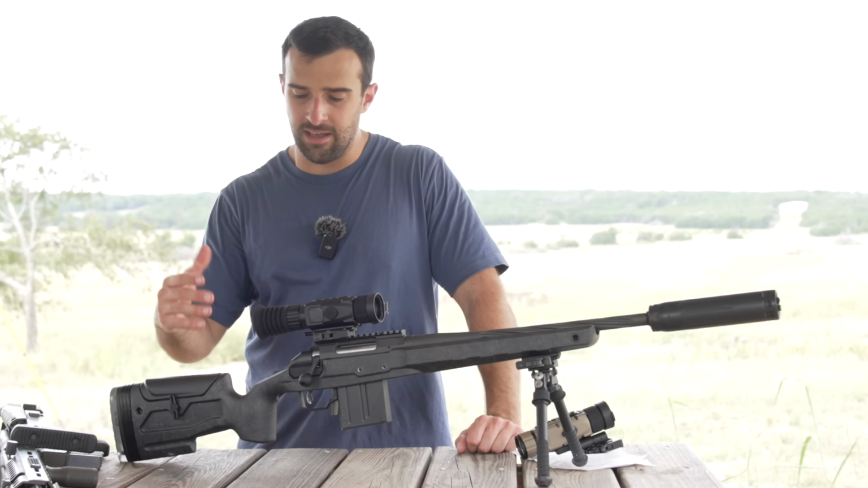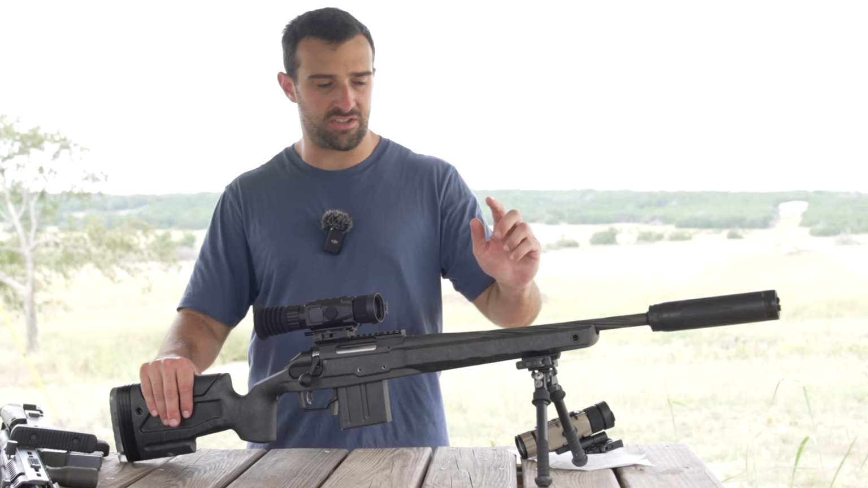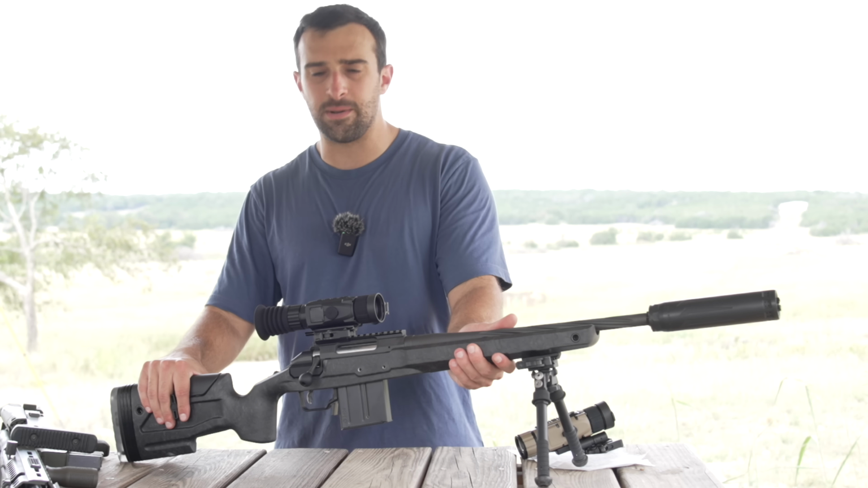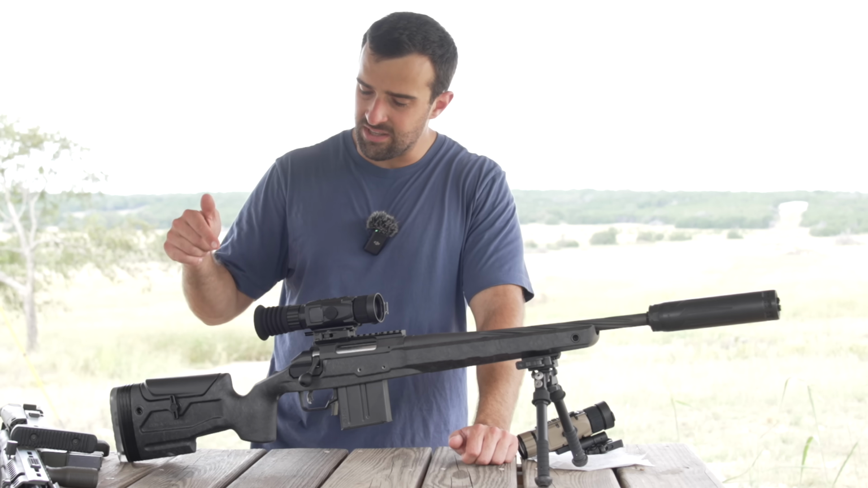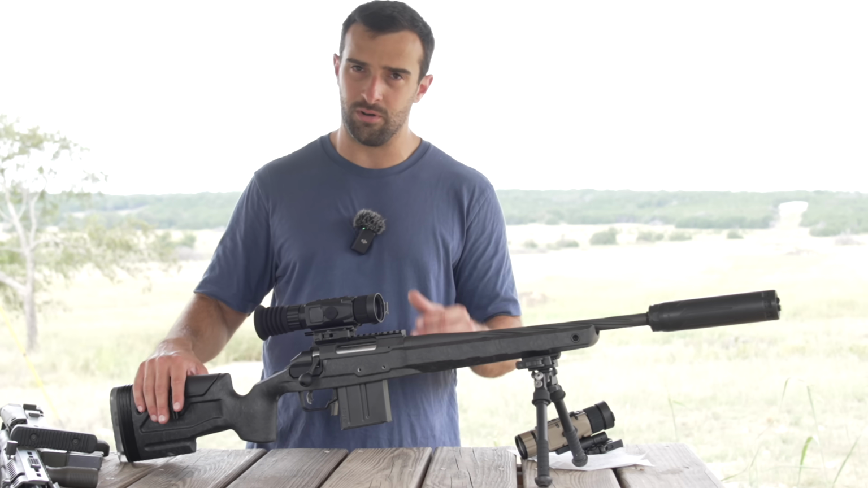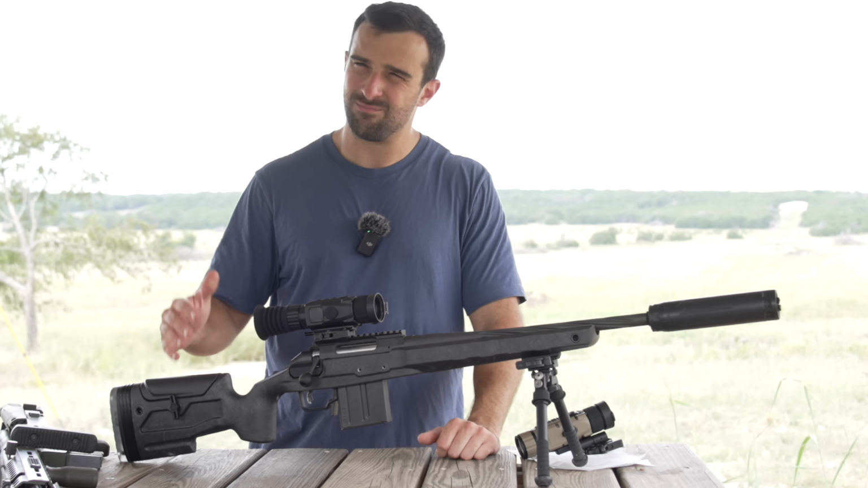I've got this thing set up on a pretty interesting rifle. I've actually showcased this rifle before. It's a Ruger American in 300 Blackout, but this rifle's changed up a little bit. I actually have it in a different stock. This is the Graybow Core, and it's a forged carbon fiber stock. Looks super cool if aesthetics are your thing. That's most important for many.